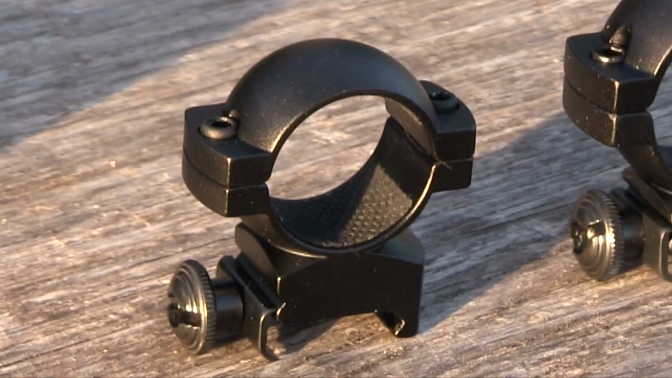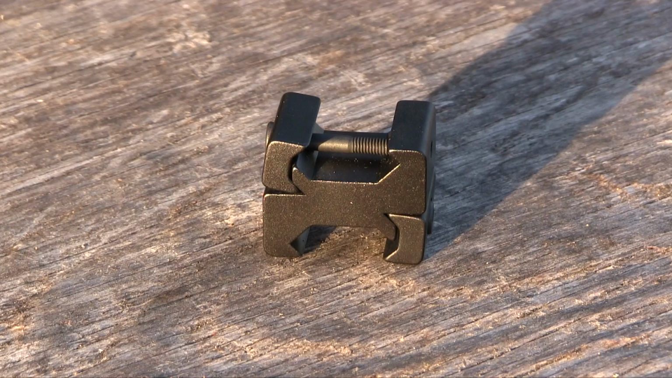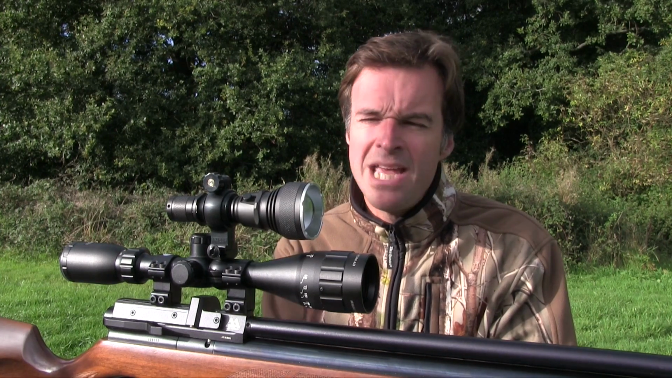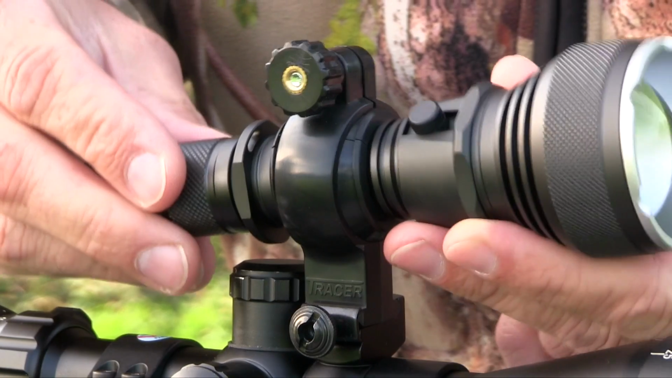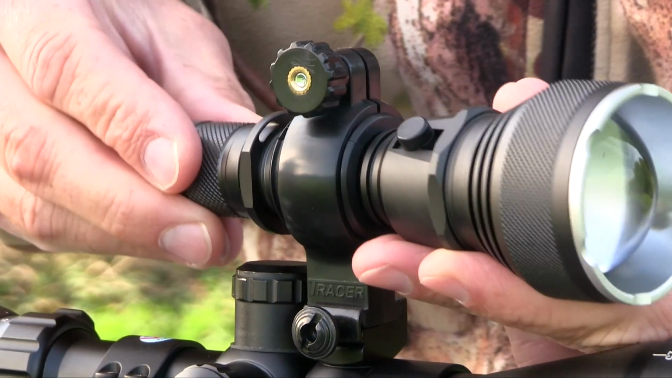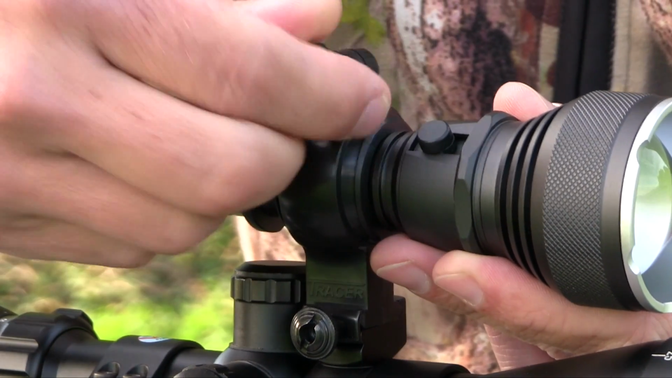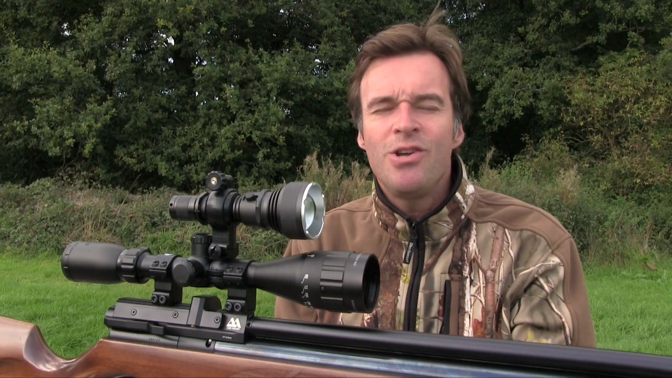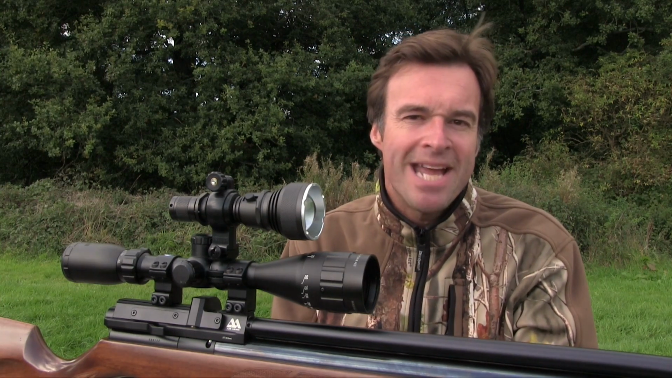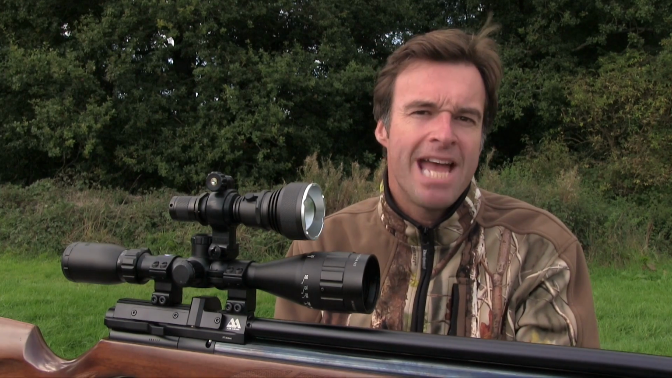You get attachments for 1" and 30mm scopes and a Weaver adapter, but most impressive of all is its angle adjustable cradle. Slacken off the clamp and it acts like a ball joint, enabling you to ensure that the beam is perfectly aligned with the scope before you tighten it securely in place. The kit also includes a rechargeable battery and mains charger. The battery gives a continual runtime of up to 3 hours.